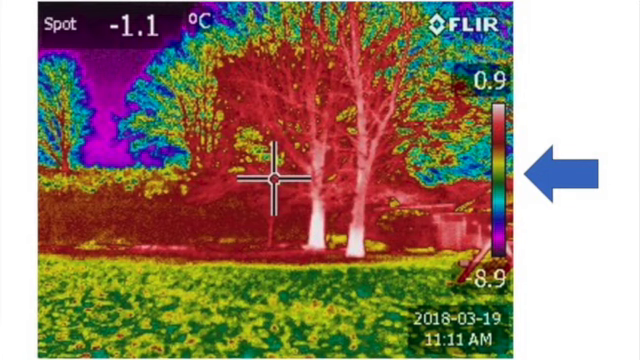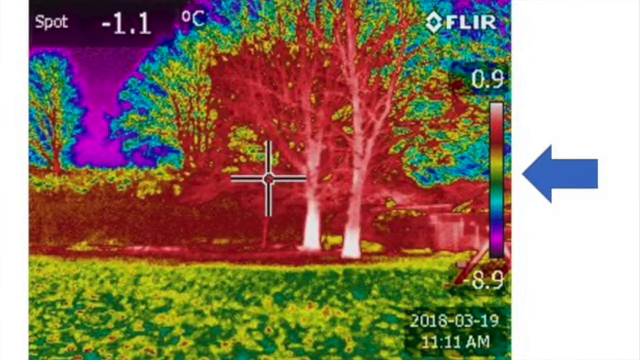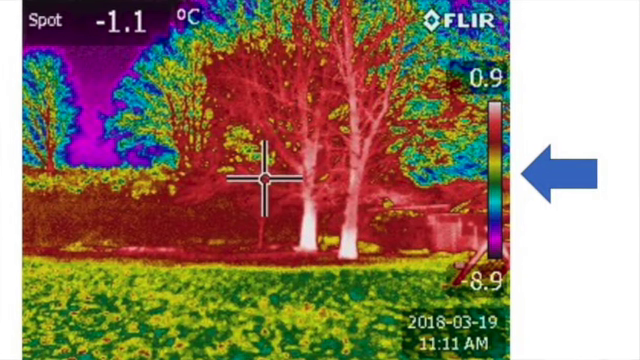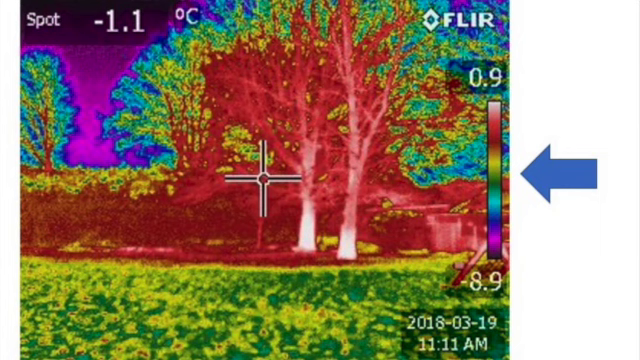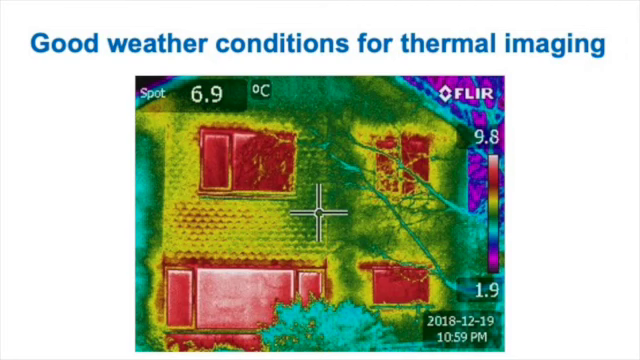When viewing thermal images, the critical things to remember are, firstly, to check what objects you're actually seeing in the frame, and secondly, to always look at the temperature sidebar to check that you're reading the colours and the temperatures shown correctly.